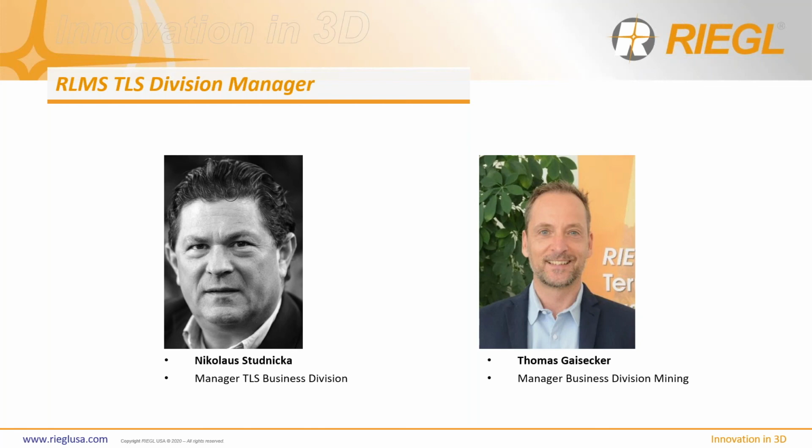And Thomas has done a great job at not only developing and applying the scanner to the mining industry, but also testing out all the apps and listening to our customers, making sure that all the applications in mining can be carried out through the scanner, if not integrated with third-party partners, integrated with software to develop a system so that mining can be utilized with terrestrial laser scanning.